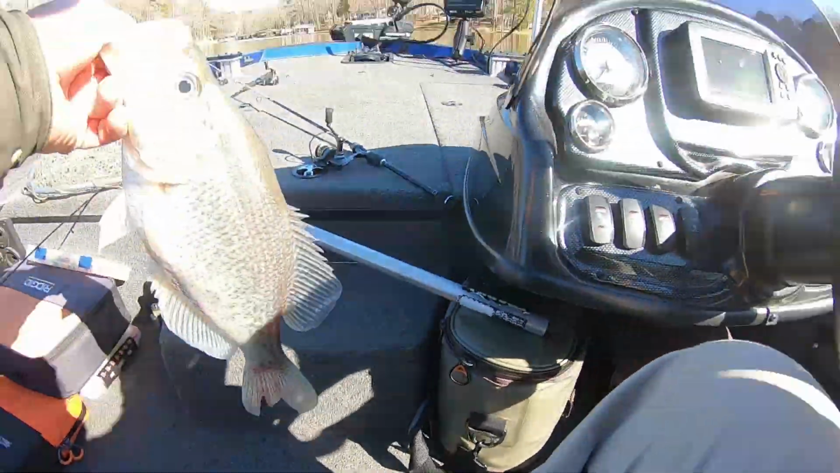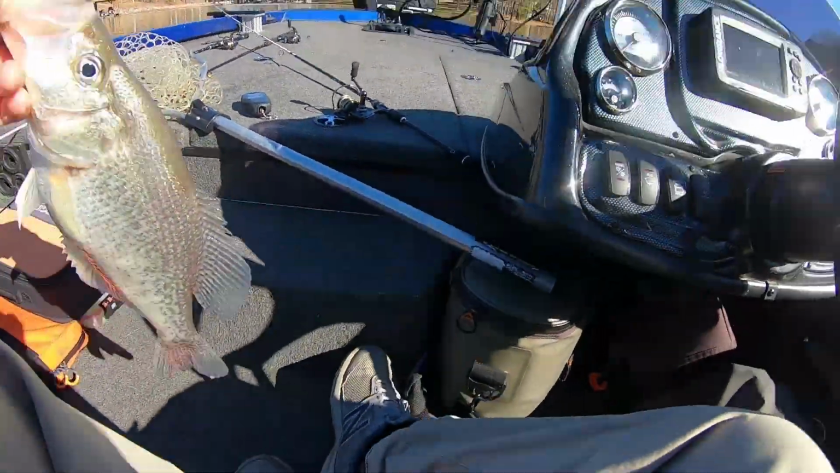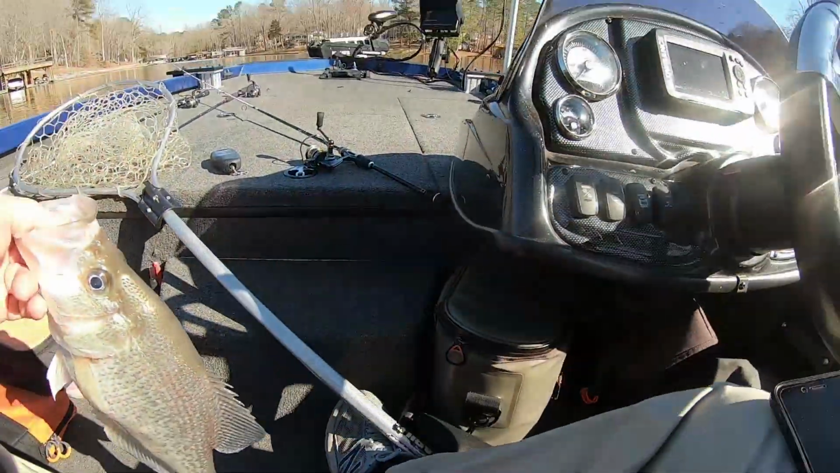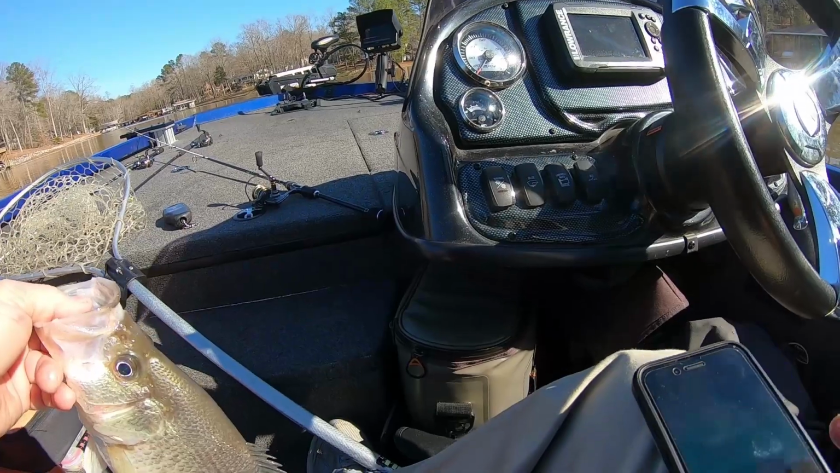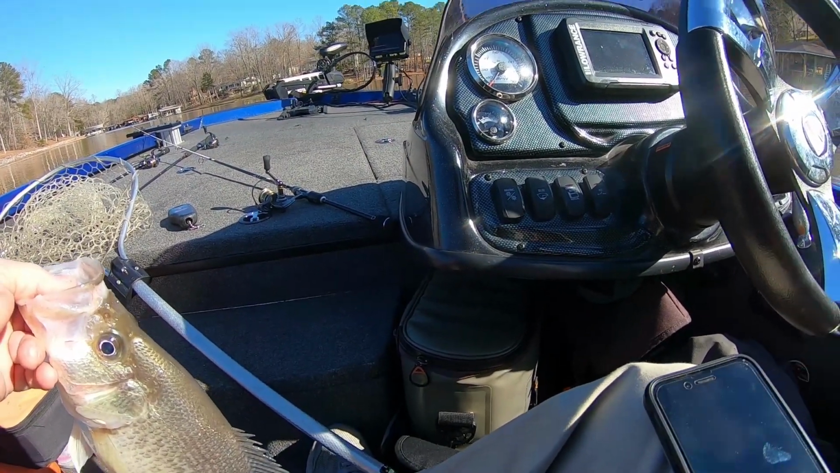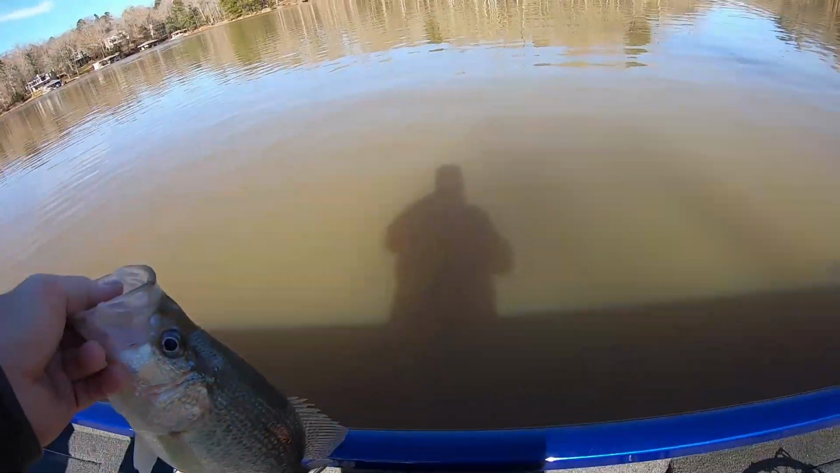Okay. I'm going to take a picture of this one too, guys, because I keep them on my phone because people ask me that all the time. You catching any big fish? Yeah. You catching any crappie? Yeah. That way I can show them. I can say, yeah, look here. All right, guys. That's 2.2.